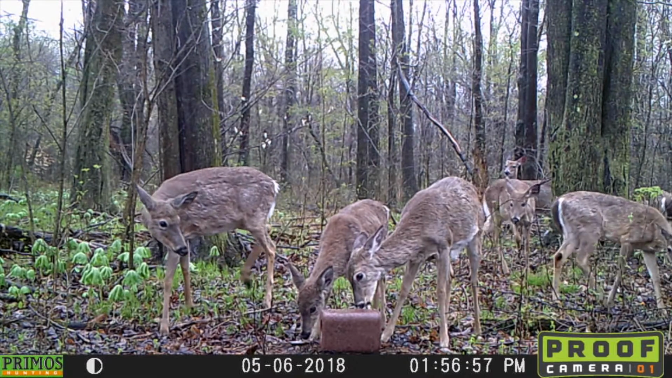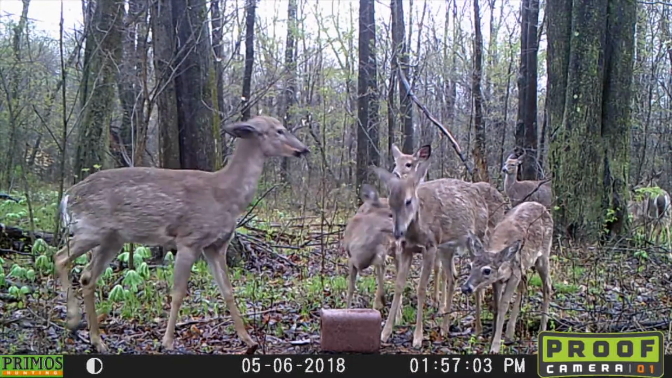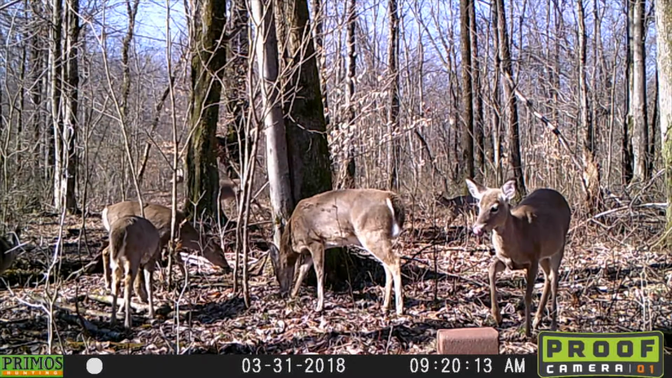I threw this clip in here just to show you the number of deer. This is very rare for us to see during hunting season, this many deer together, but in early May, the deer were definitely bunched up and definitely hitting that mineral block. And I think at one point I counted a video with maybe 12 different deer in it.